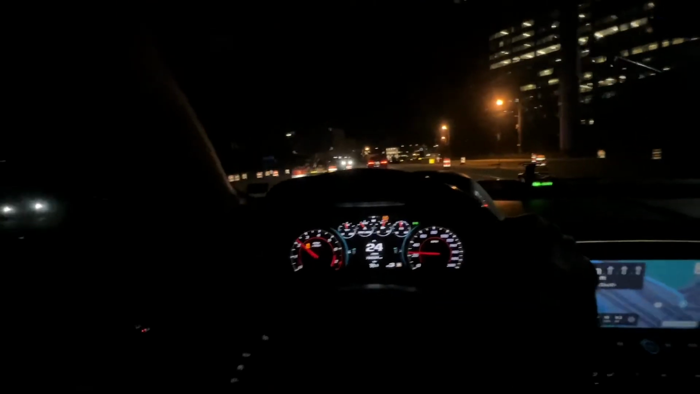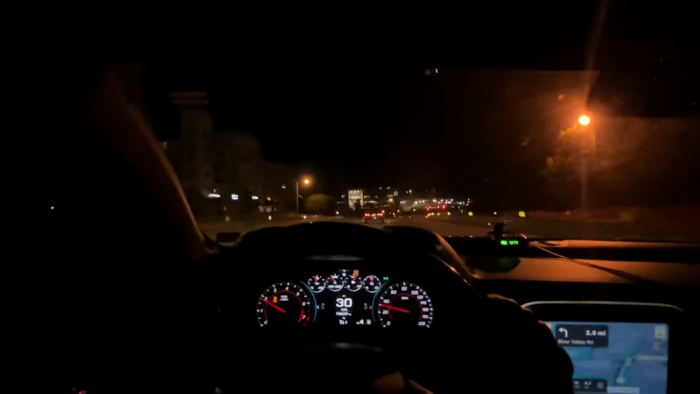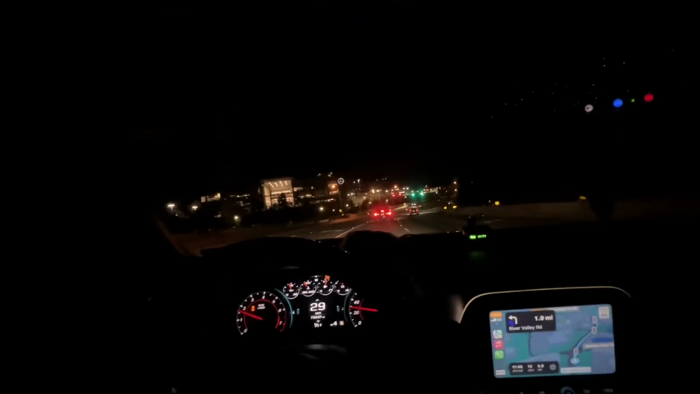Oh my gosh, this is why I hate Atlanta. They got you going on the wrong side of the road to go the right way. That don't even make sense. They need to fix that, bro. Cause I thought he was going the wrong way. He thought he was going the wrong way. Bro, what you doing, bro? The light green.